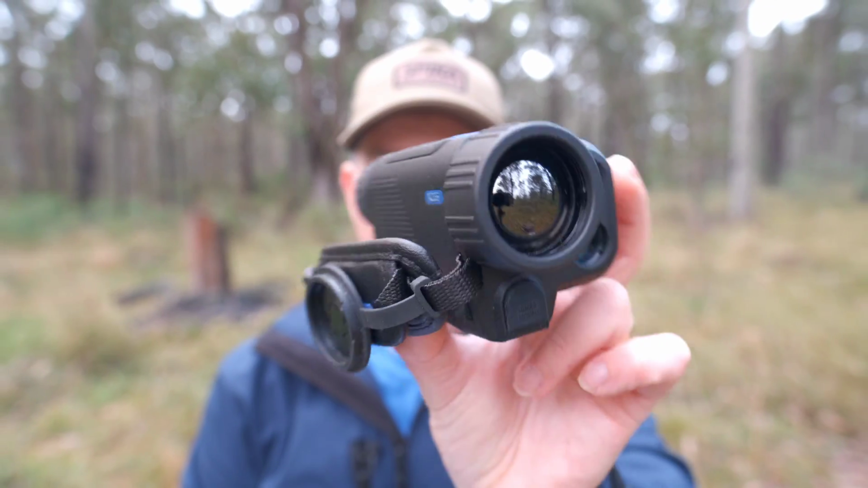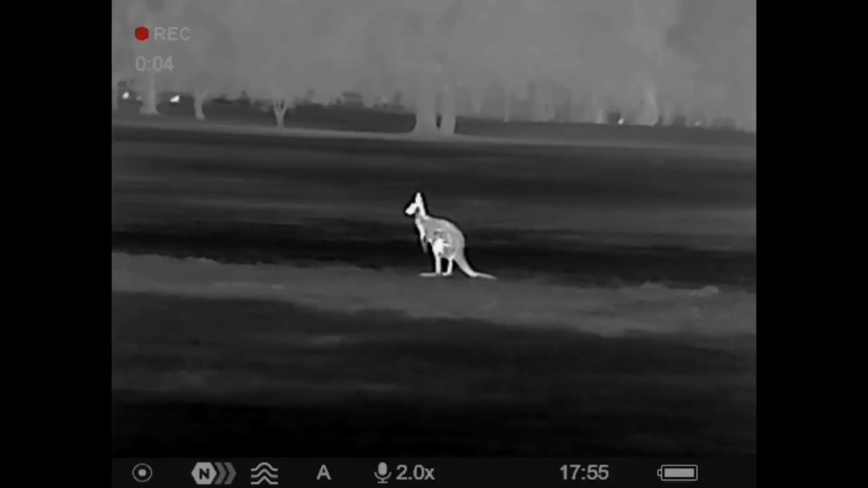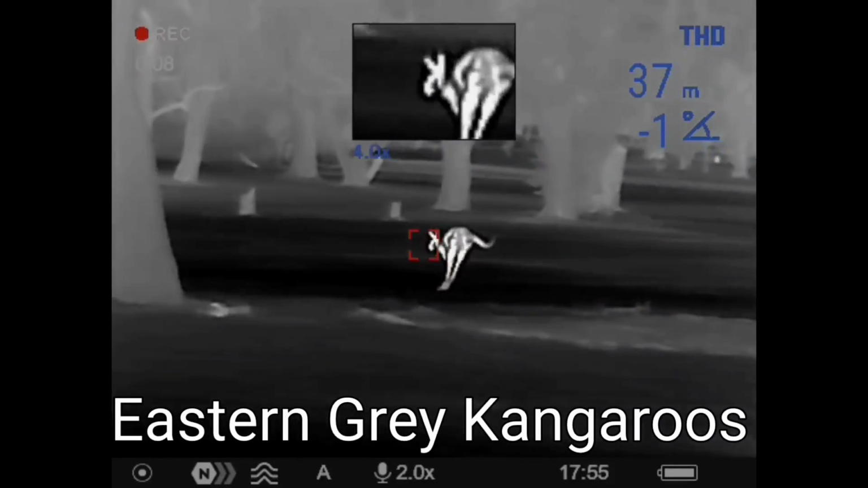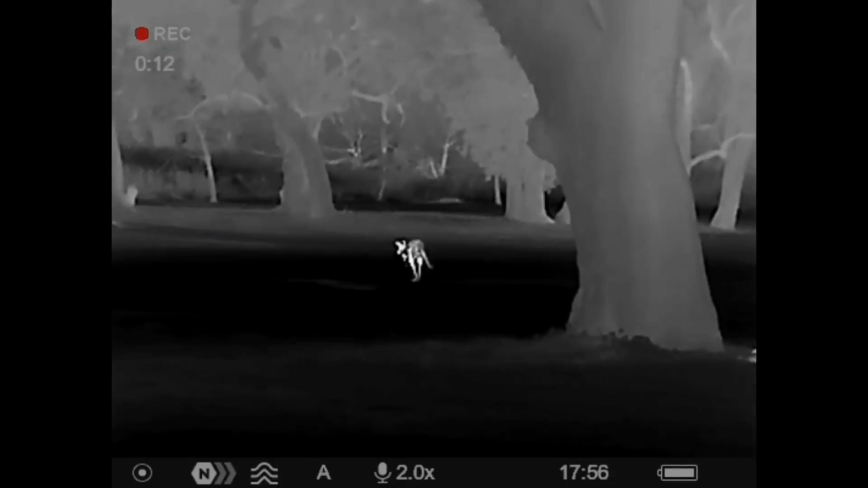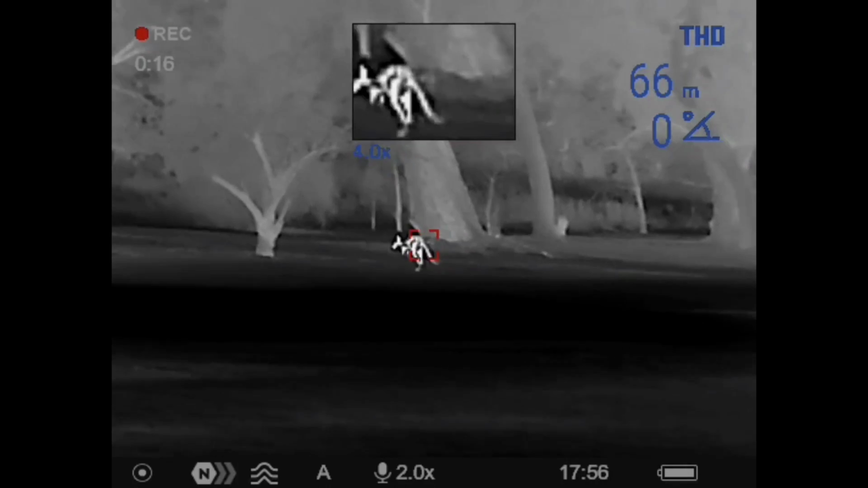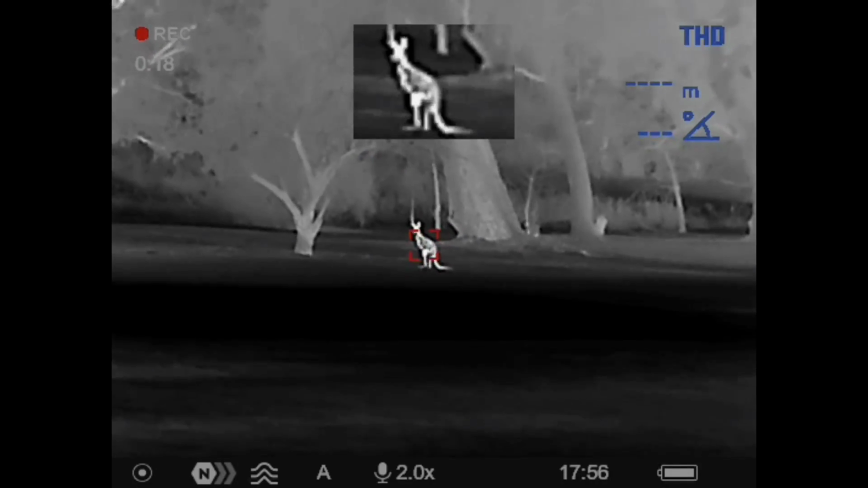G'day guys, this will be my review of the newly released Pulsar Axion 2 LRF XQ35. During the review I'll be splicing over a heap of clips recorded by the Axion 2. I will note that from what I can see, the recorded videos are highly degraded in detail versus what you see in the eyepiece. To my eye, they're only about 60% quality, but hopefully it'll give you an idea of the device performance in field conditions.